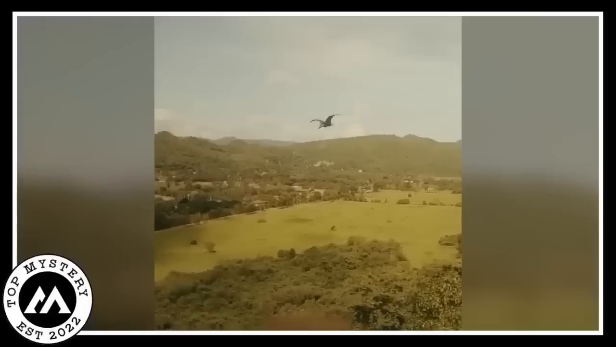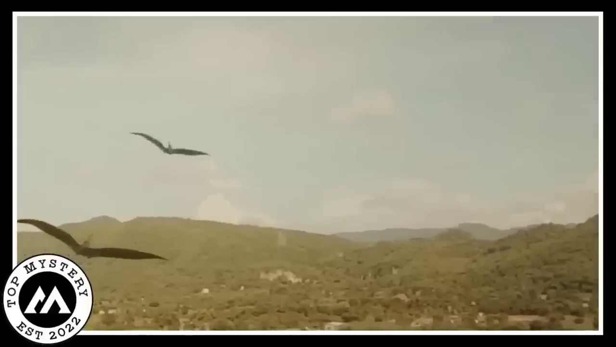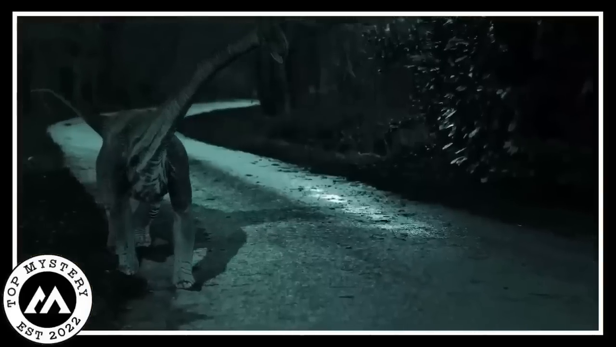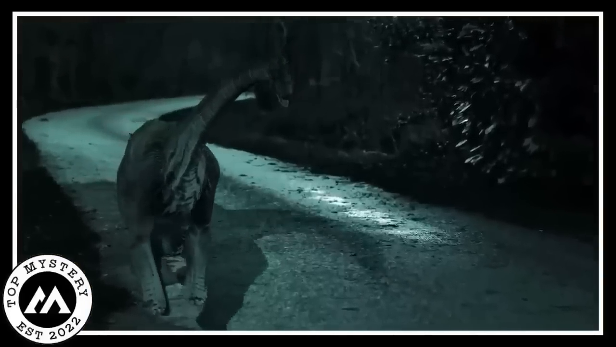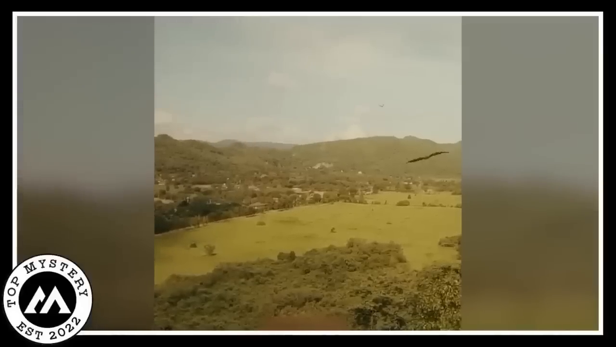I mean, who wouldn't let their imagination run wild at that point? But truth be told, nobody really knows what these creatures are. The mystery's part of the thrill. Sure, it's a bit scary, especially when you're hearing prehistoric-like sounds in the mountains. But hey, Mother Nature loves keeping us guessing.